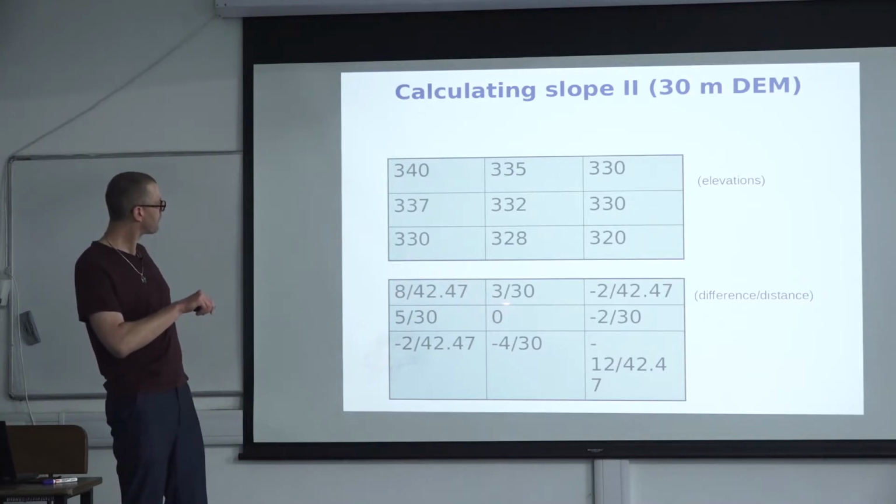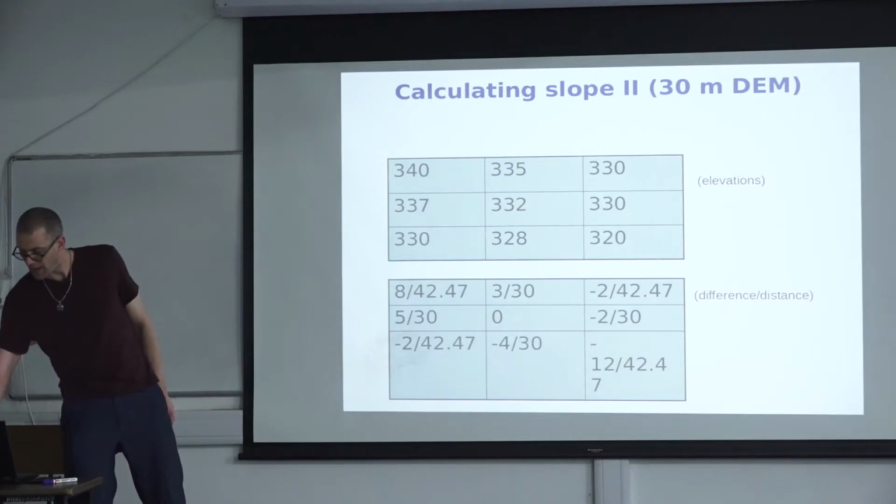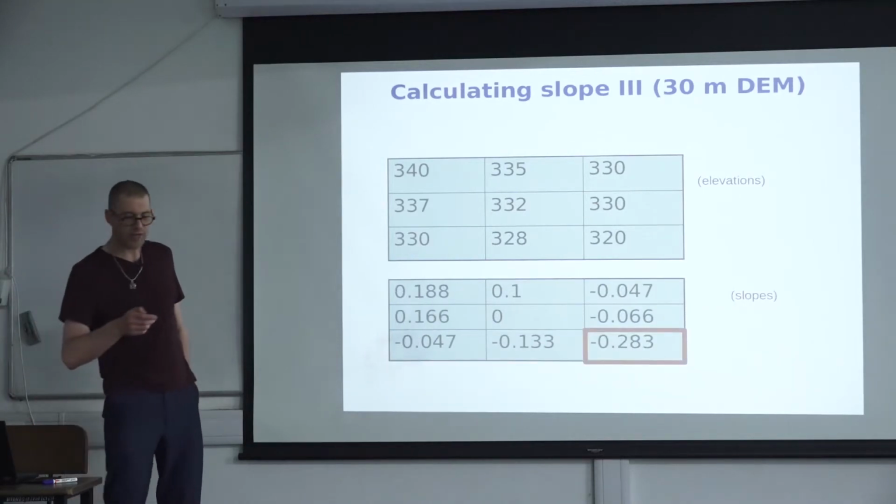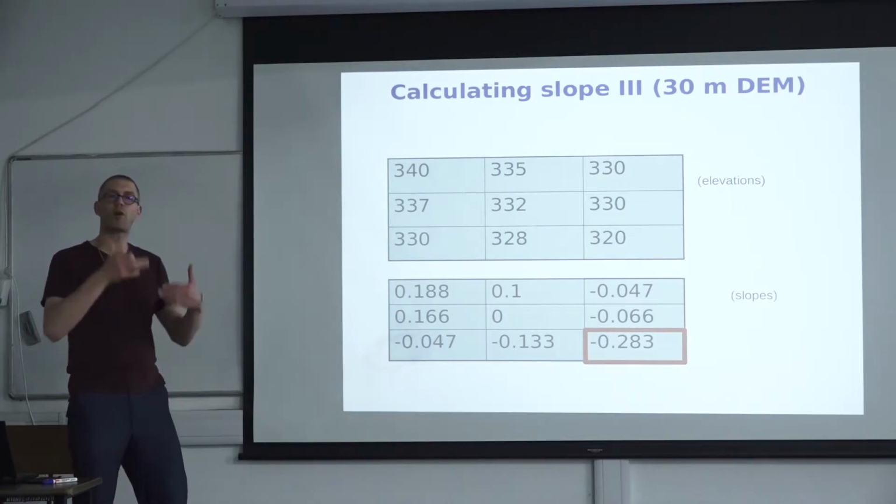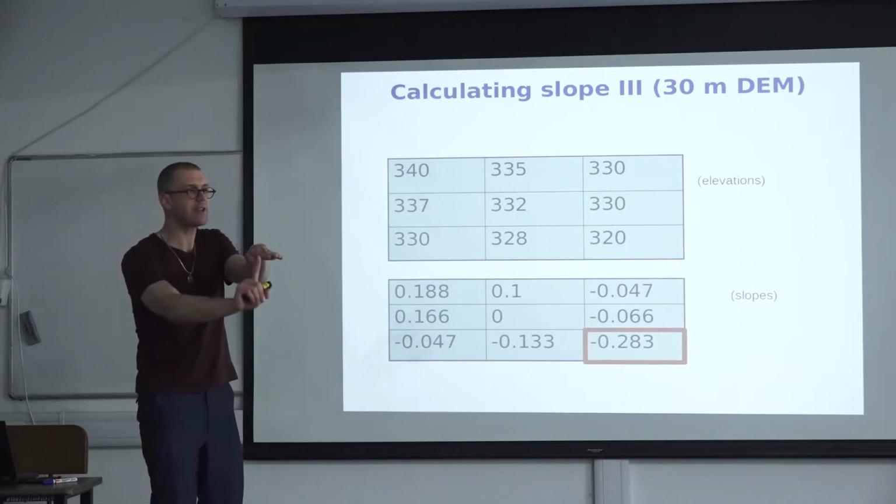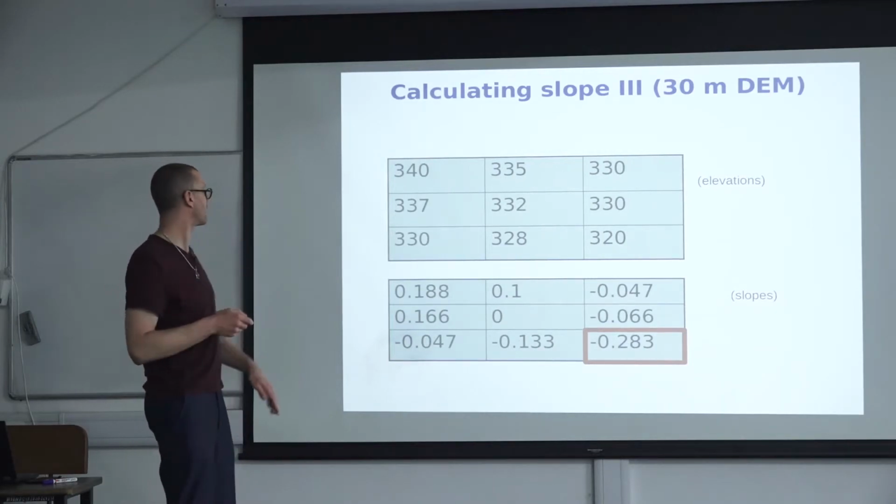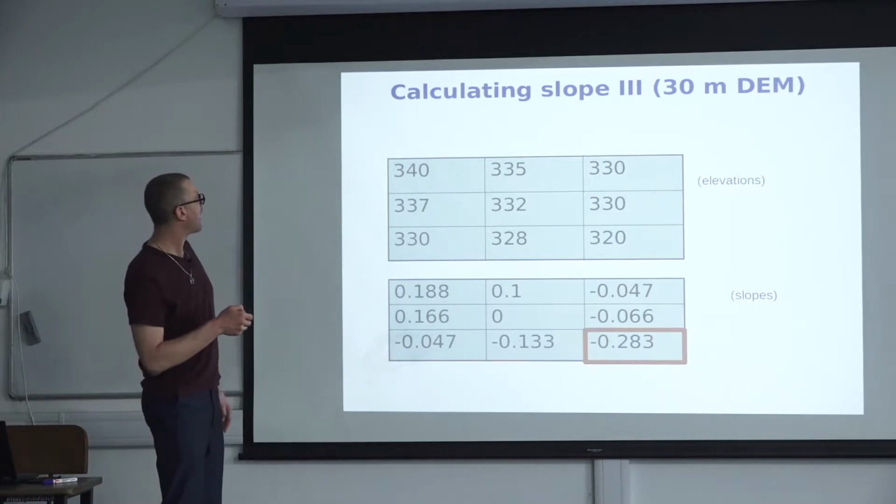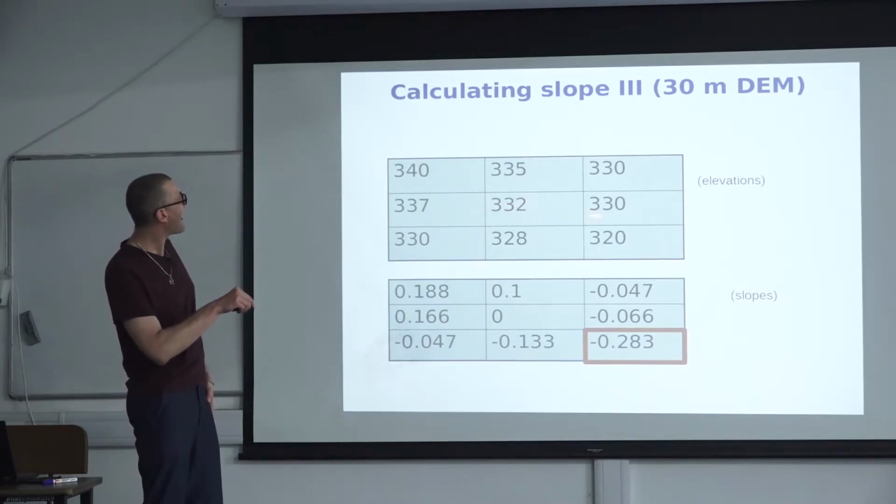So if you do this for all slopes, you end up being able to calculate the slope. This is not the slope in degrees. That is essentially the slope in meters over meters, because we have taken the x distance in meters and the height distance in meters. If you take the tangent of this, you would then be able to calculate that into degrees. But the point that I want to get across here is that you have 8 slopes, right?